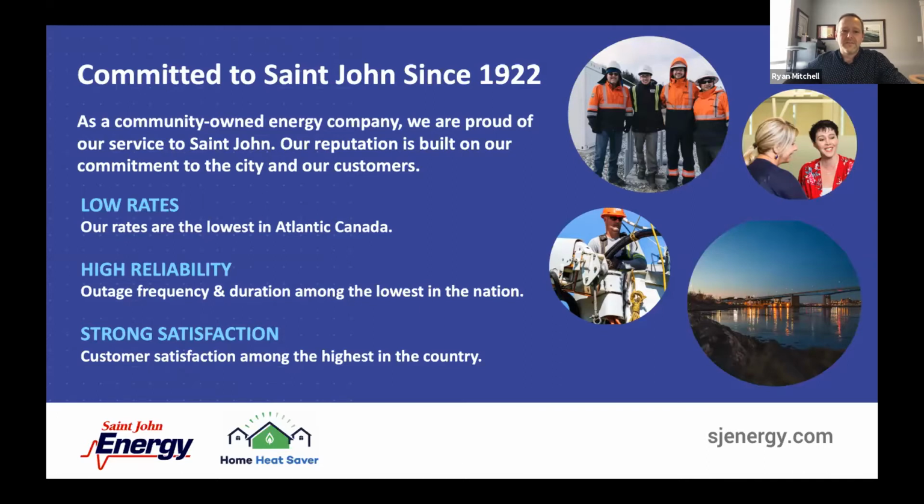So in terms of an introduction to the city itself, St. John is Canada's first incorporated city. So it won't surprise you when I say that around 40% of the homes in St. John were built prior to 1960. But it may surprise you if I told you that not only in St. John, but in the province of New Brunswick, 70% of the homes are heated by electricity. Now, that's primarily electric baseboard, as well as heat pumps, and certainly heat pumps are gaining in popularity.